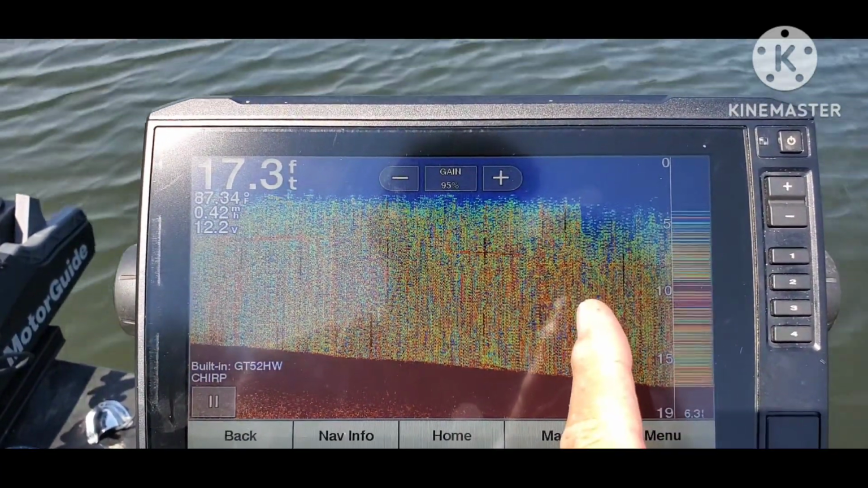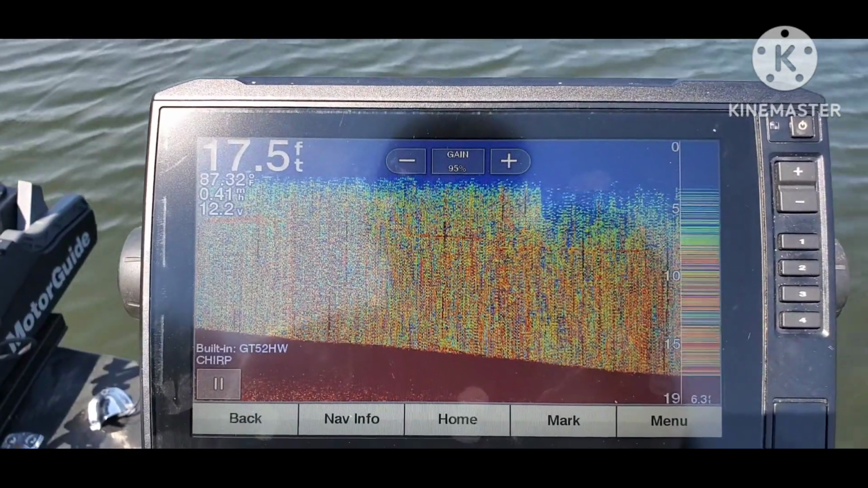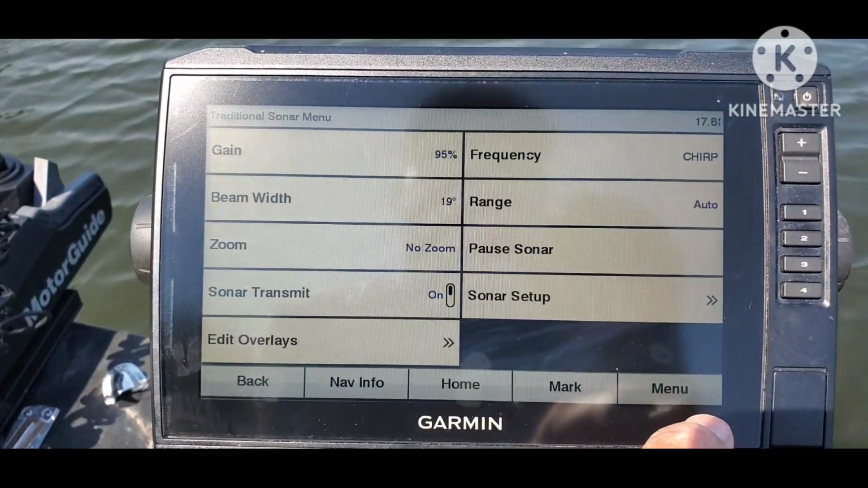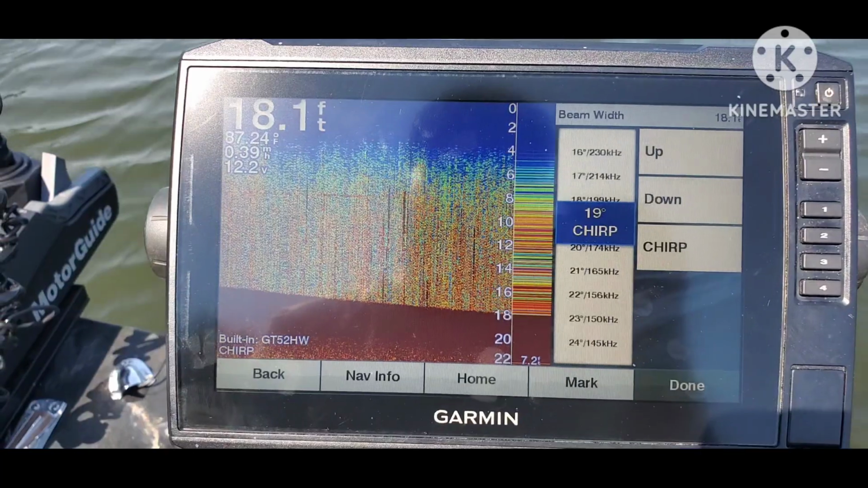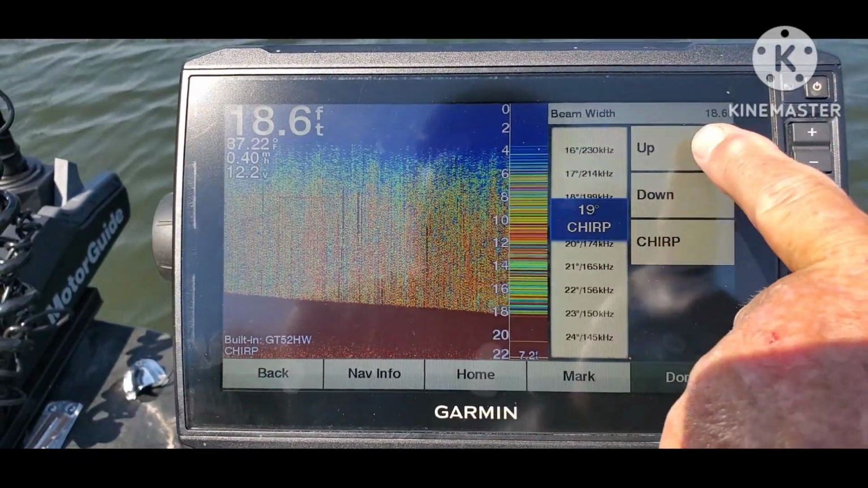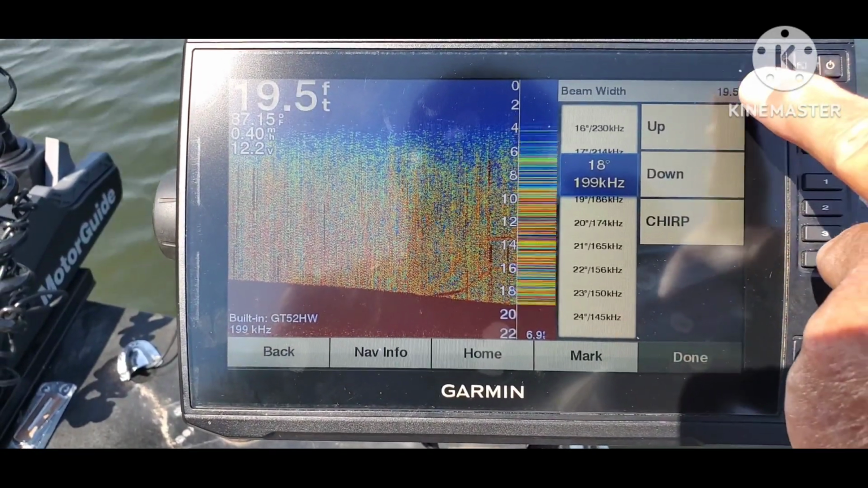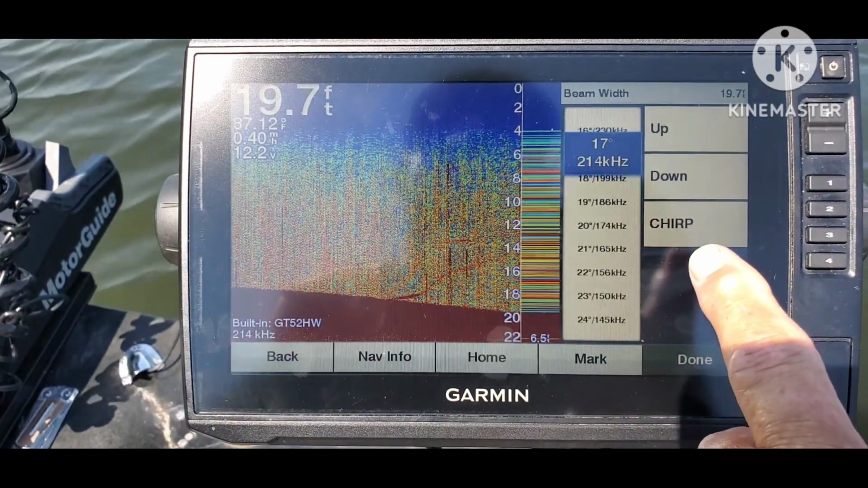You can see right here where I made the change. Not a whole lot of difference. It's different, but still a lot of clutter. So I'm going to try one other thing, and that was to change the beam width, which is something recommended by the people at Garmin.